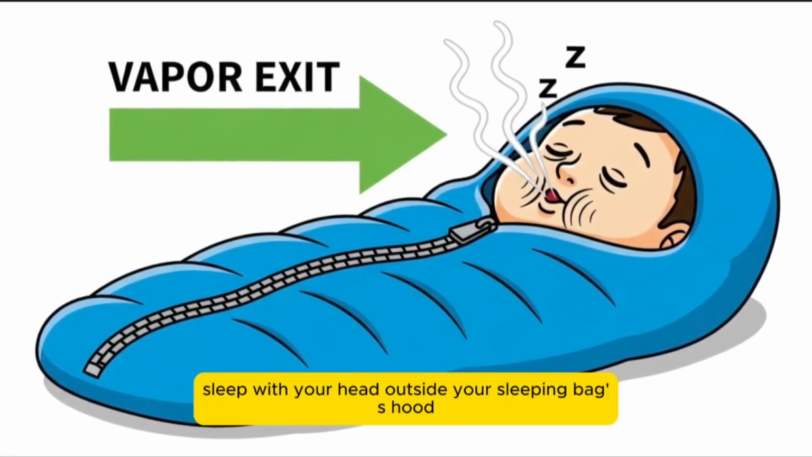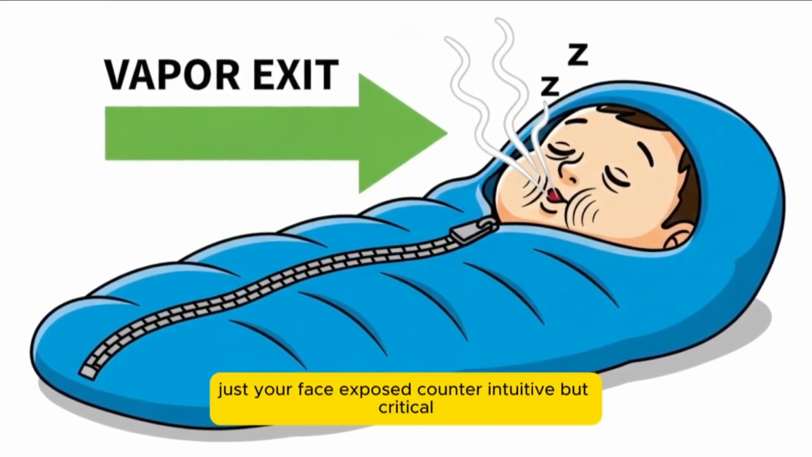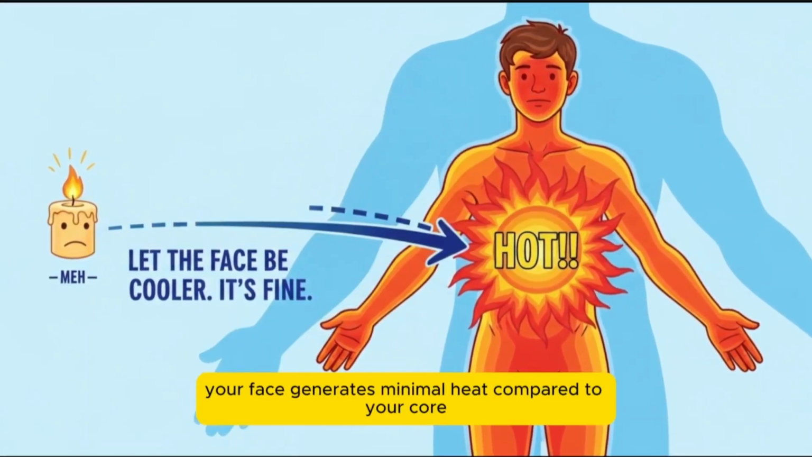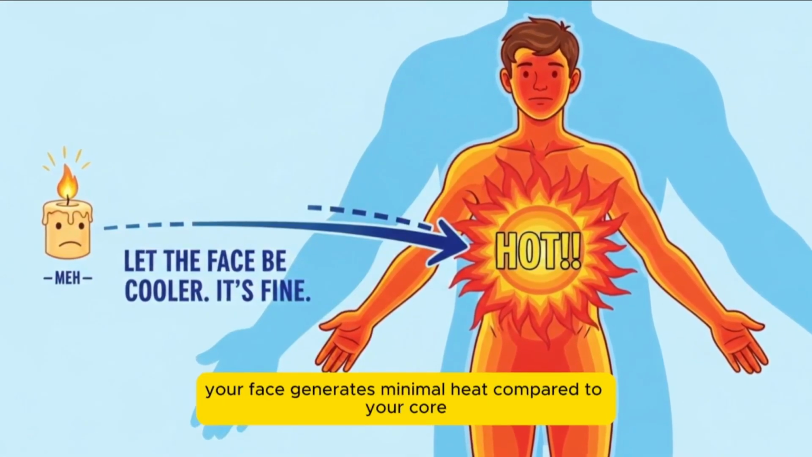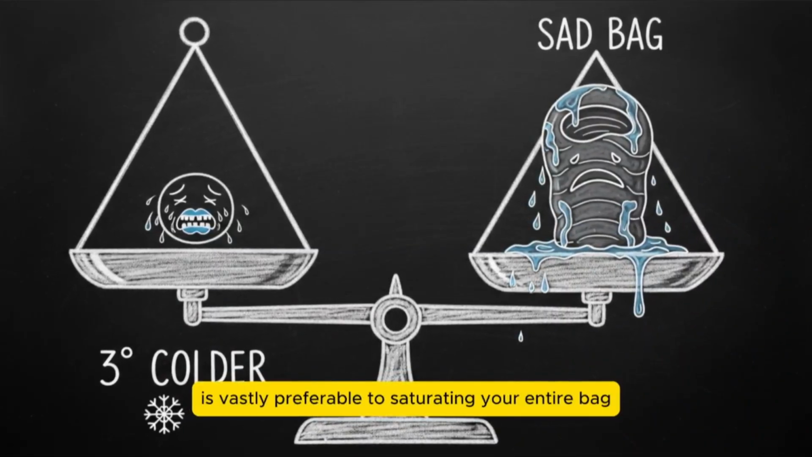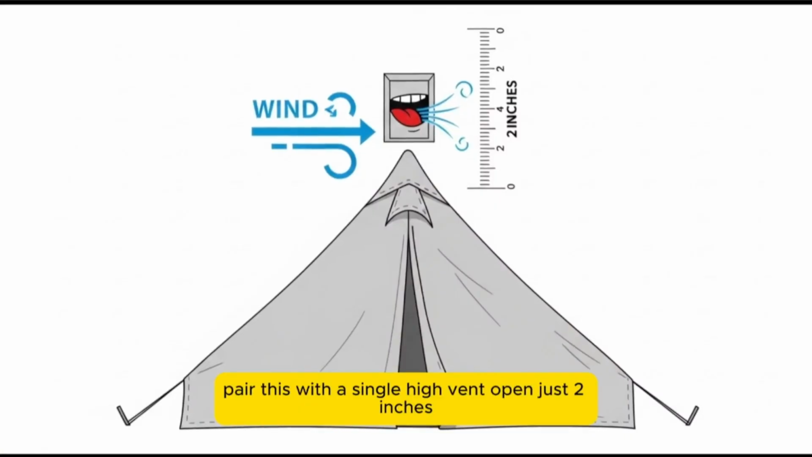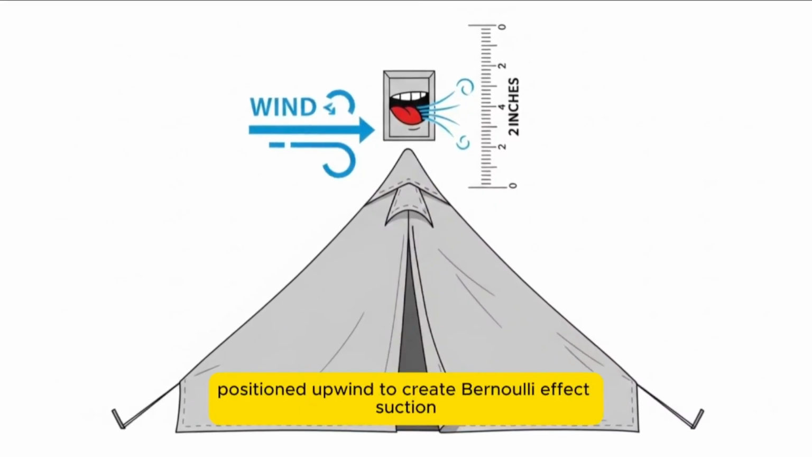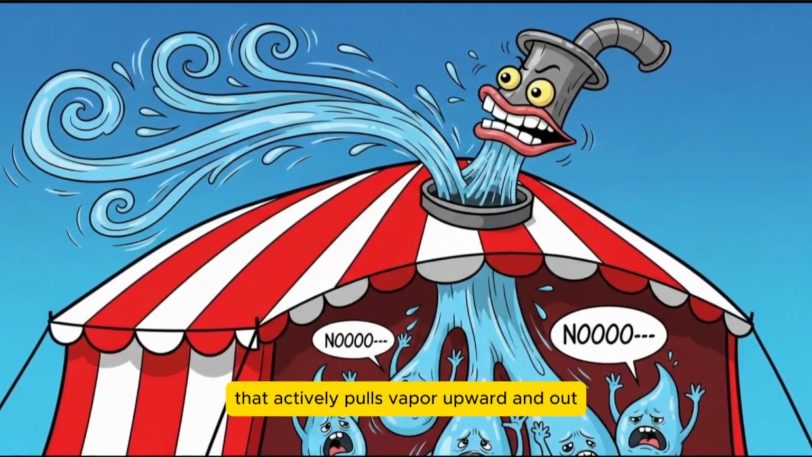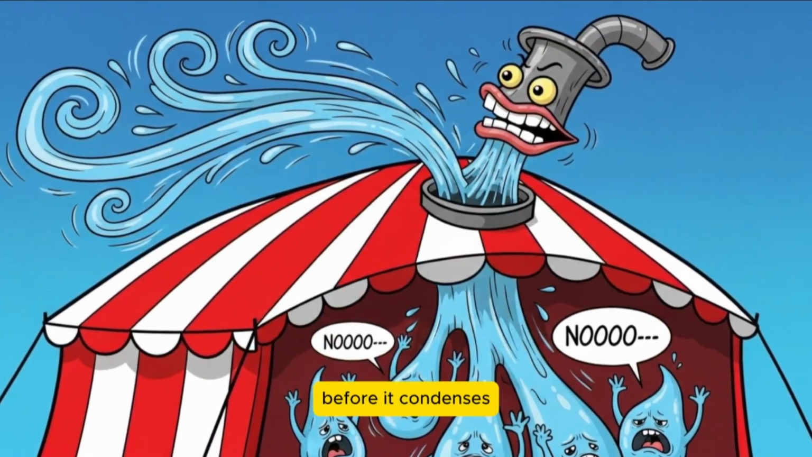Sleep with your head outside your sleeping bag's hood, just your face exposed. Counterintuitive, but critical. Your face generates minimal heat compared to your core, and the 3-degree cooling is vastly preferable to saturating your entire bag. Pair this with a single high vent open just 2 inches positioned upwind to create Bernoulli effect suction that actively pulls vapor upward and out before it condenses.